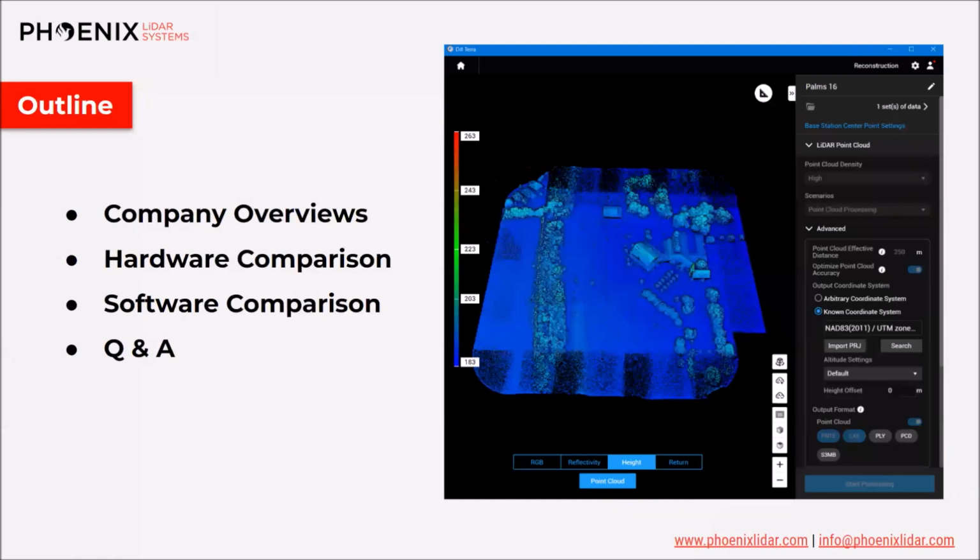We'll start off with an overview of the two companies, Phoenix LiDAR Systems and DJI, and how they differ. We'll then get into a hardware comparison of the different components between the L1 and the RECON-A. Then we'll get into the software comparison. We'll look at features and also dive into the data sets processed by Terra Pro versus LiDARMill. We'll save some time at the end for a question and answer portion.